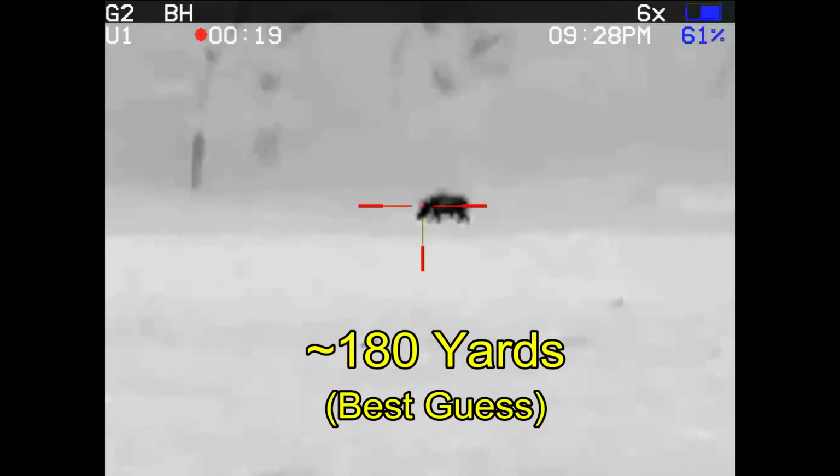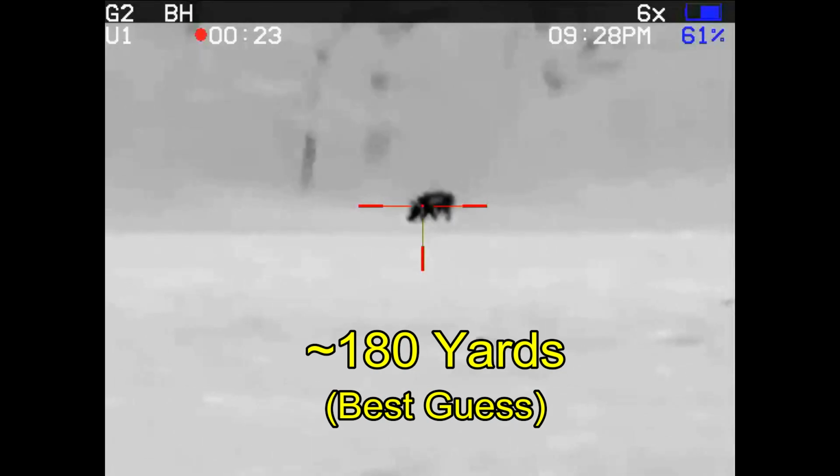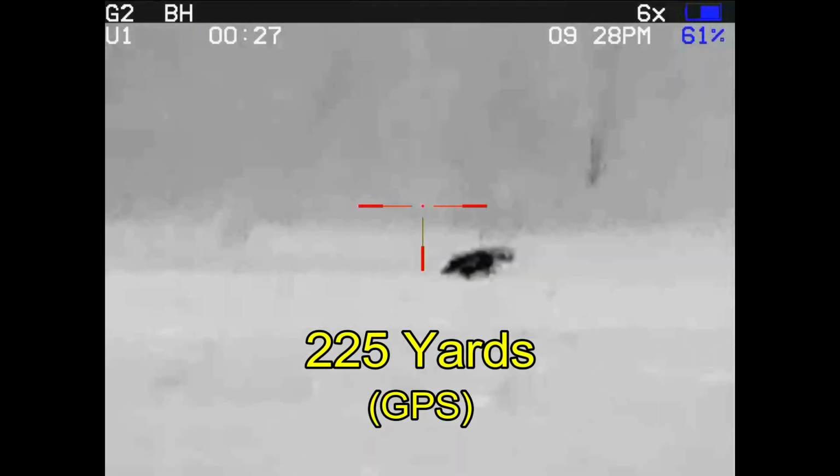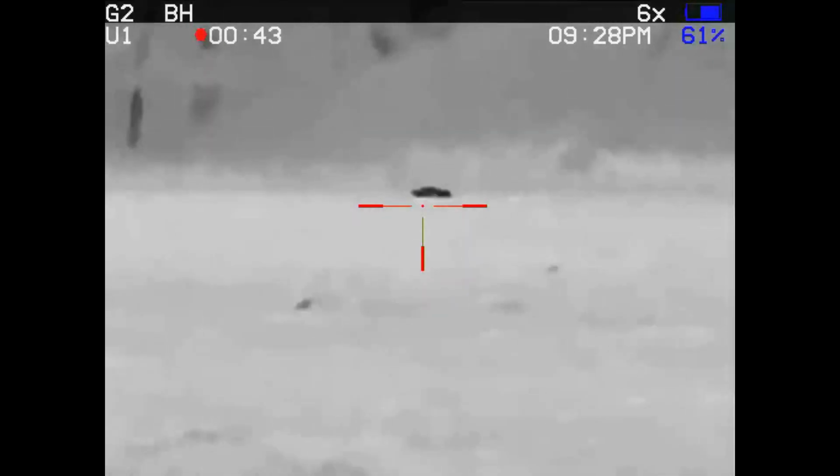And go ahead and zoom up to 6 power. This one's at about 180 yards. That shot connects. The second shot dumps the second hog. And the first hog is in the briars. Just wonderful. The second hog gets a quality assurance shot because it was still moving around more than I would have liked.